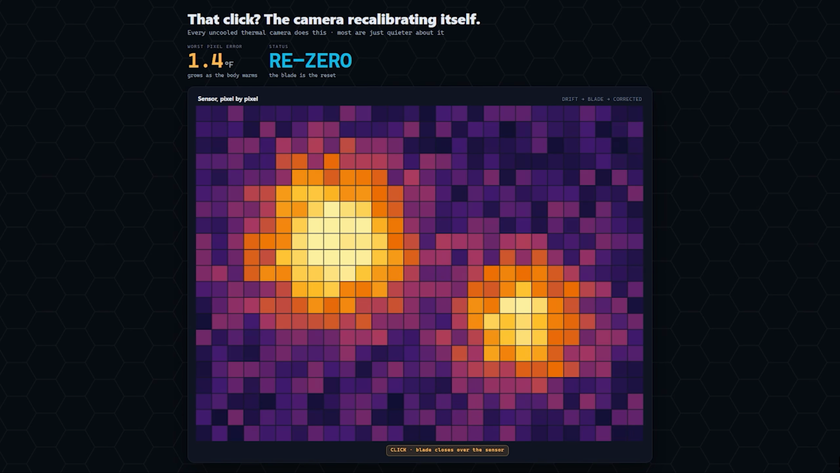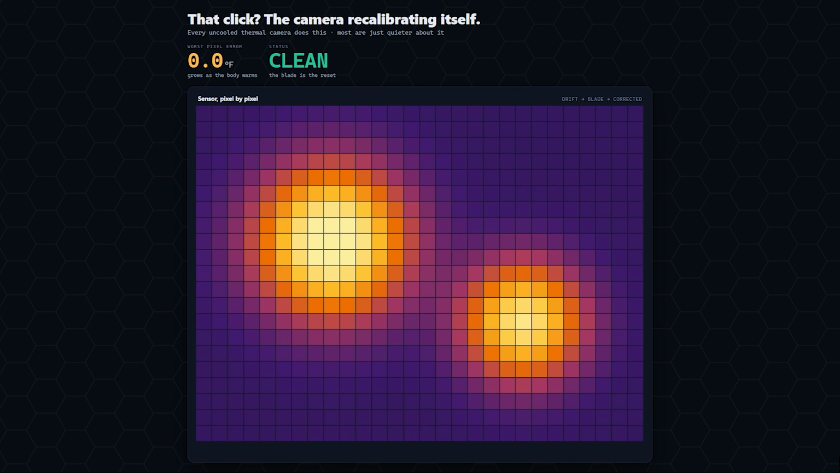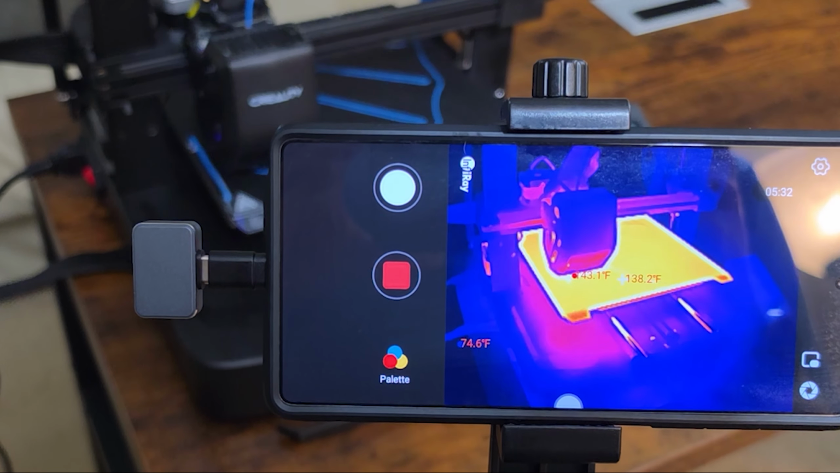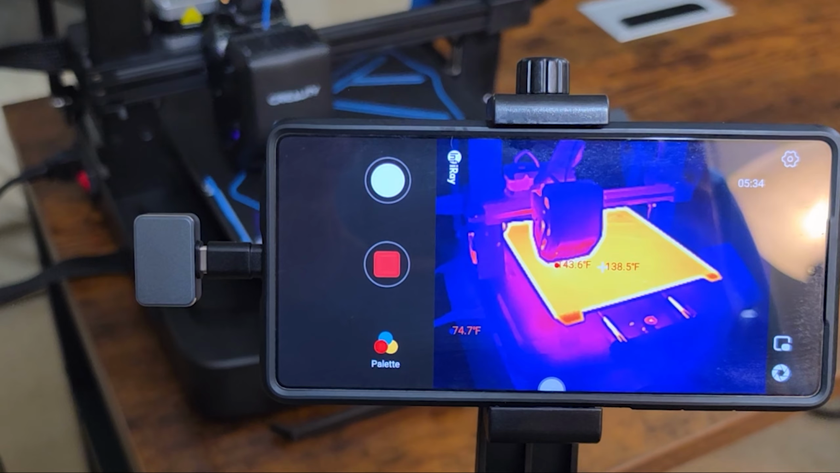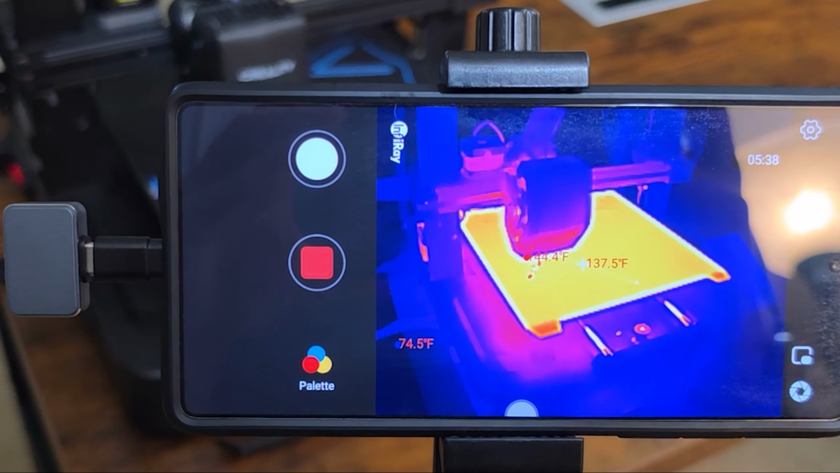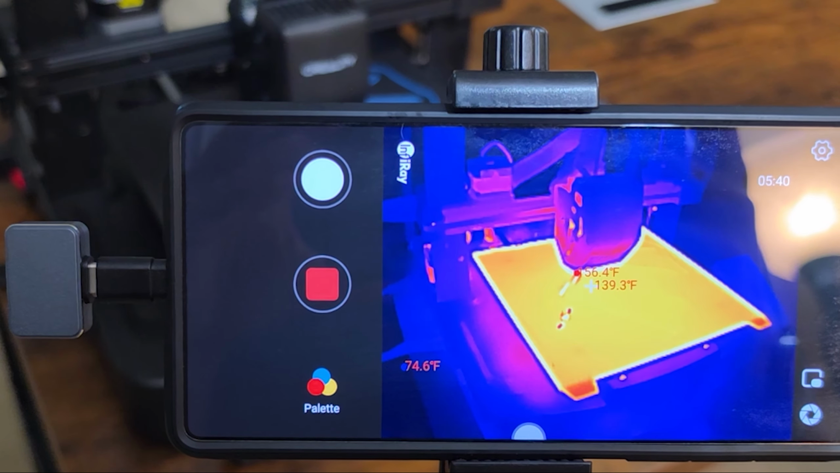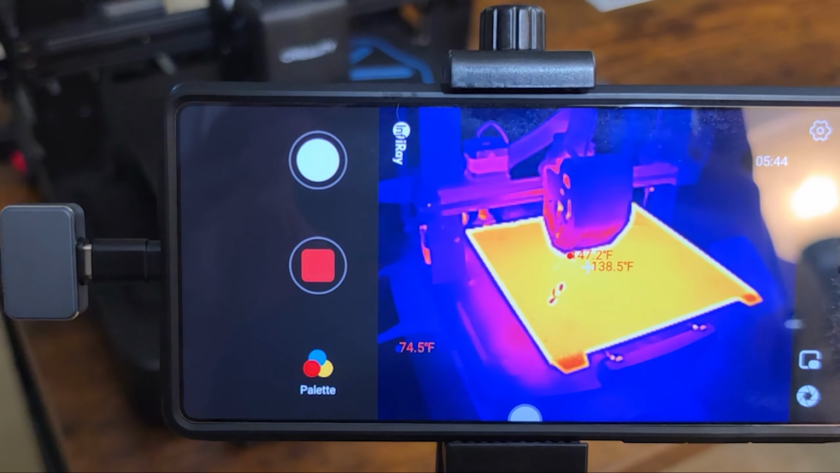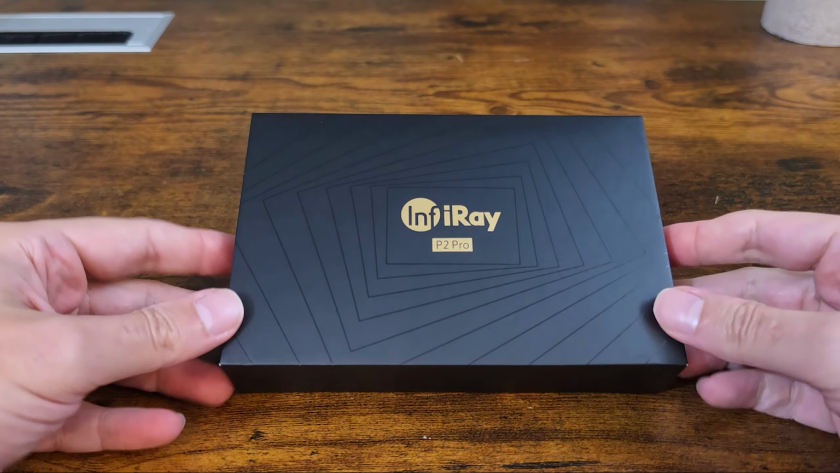The industry calls it flat field correction. It's the reason the number on the screen still means something 20 minutes into a session. Every uncooled thermal camera does this. There is a setting to turn it off for videos, but my advice is to leave it on. If you're measuring anything, that shutter is what keeps you honest, and a clean video of slowly drifting numbers isn't worth much. Let's look at some specs.